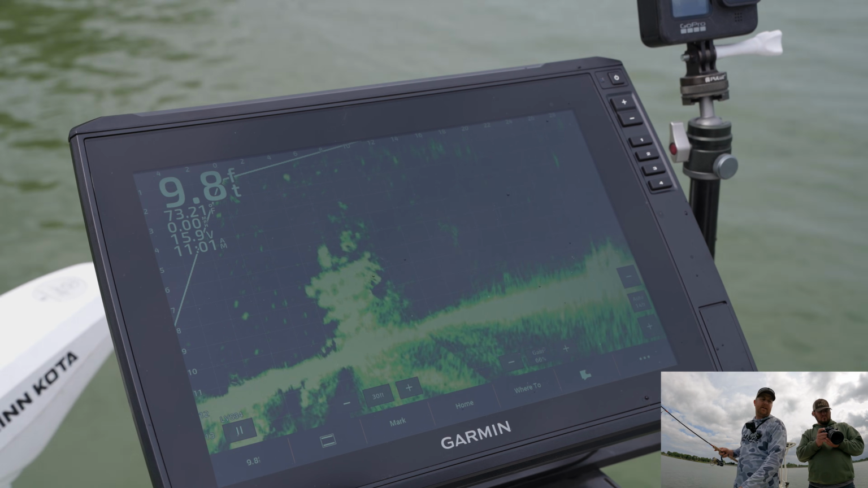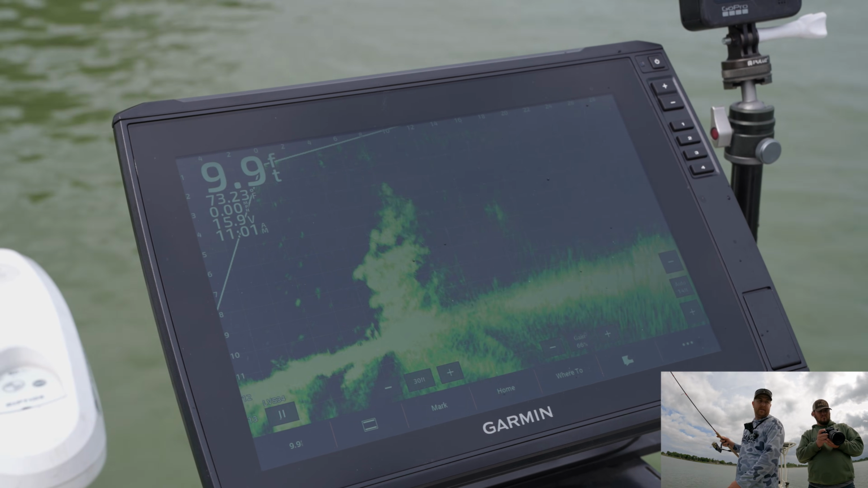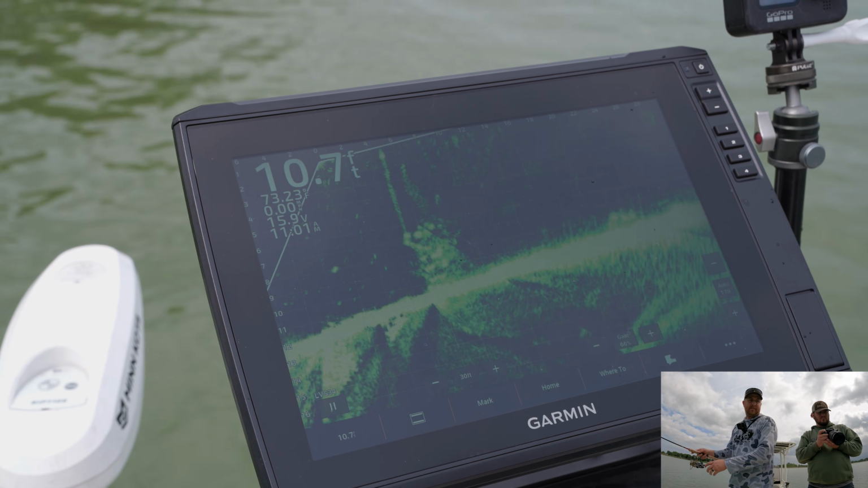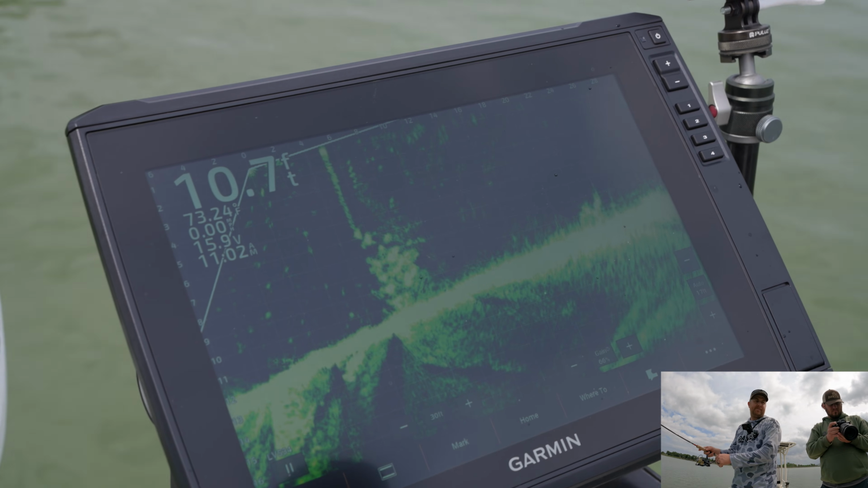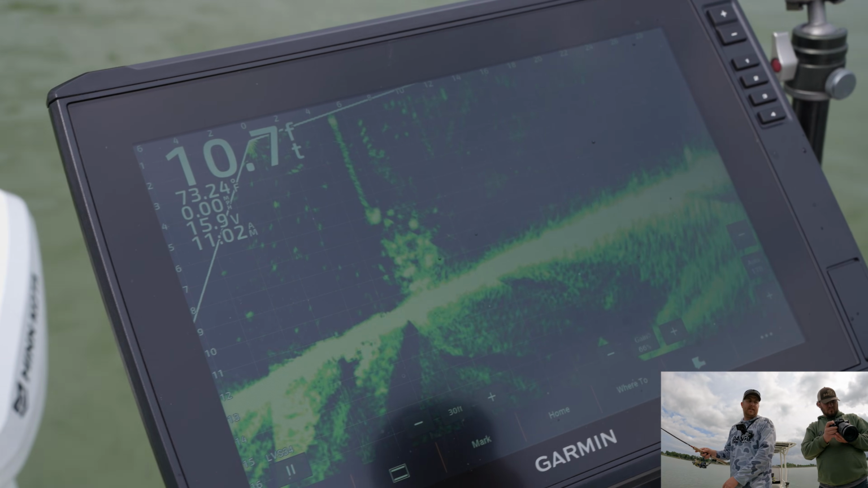Now my jig is in that pile, guys. Let me pick it up so y'all can see it. It's actually over here, my bad. So there's a fish right there. See him? Let's see if we can get that fish to connect here. I just want to keep it over them, right there where they can see it. It's in their face. If they want to bite it, they can.